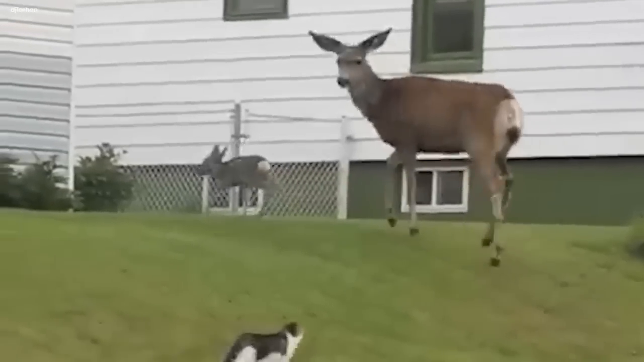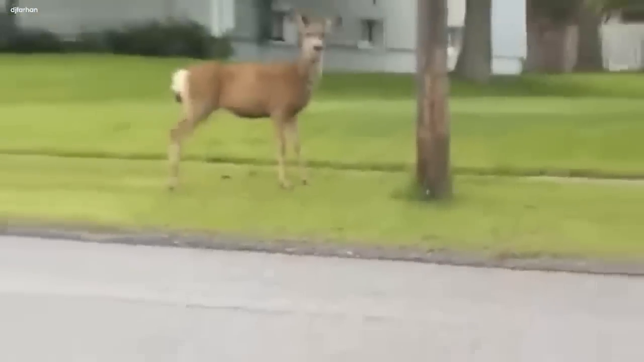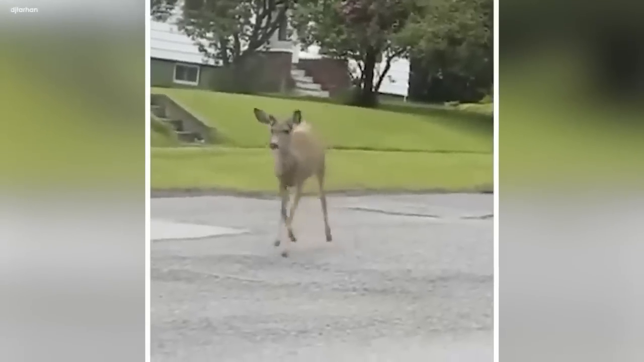Just as unexpectedly, the deer shifted her attention to the cat. She chased the cat, but the cat was quick and managed to escape. The deer continued to pursue the cat into the bushes.